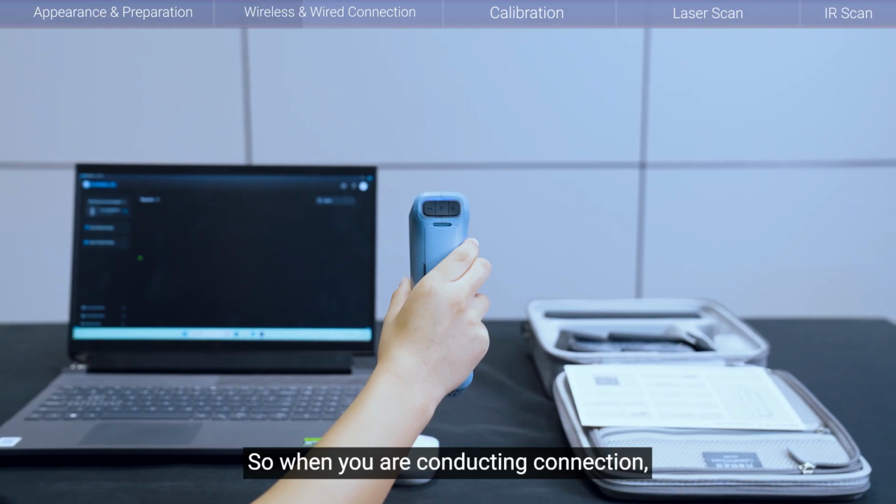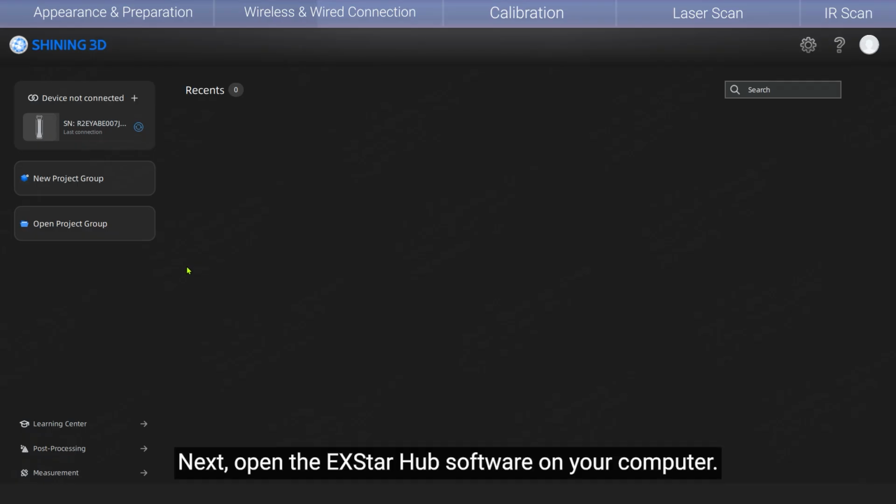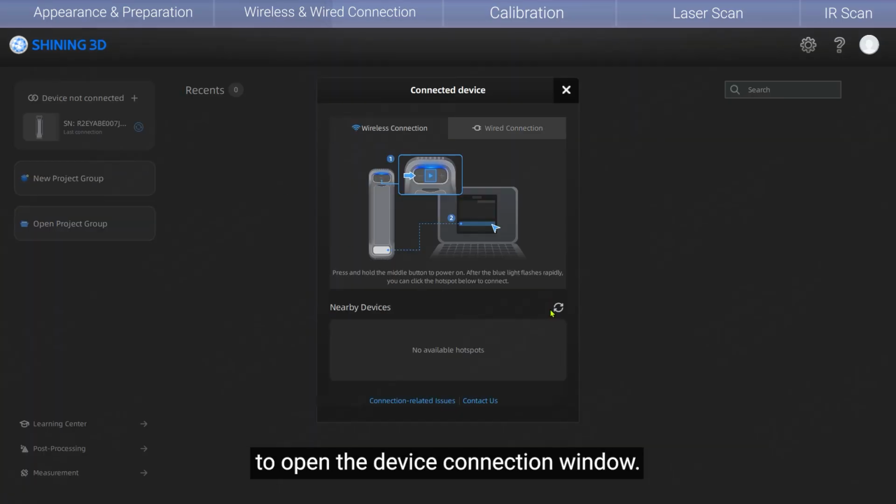So when you are conducting connection, the status light on top will flash blue. It means the device is on and in pairing mode. Next, open the EINSTAR Hub software on your computer. From the home page, click the plus button in the upper left corner to open the device connection window.